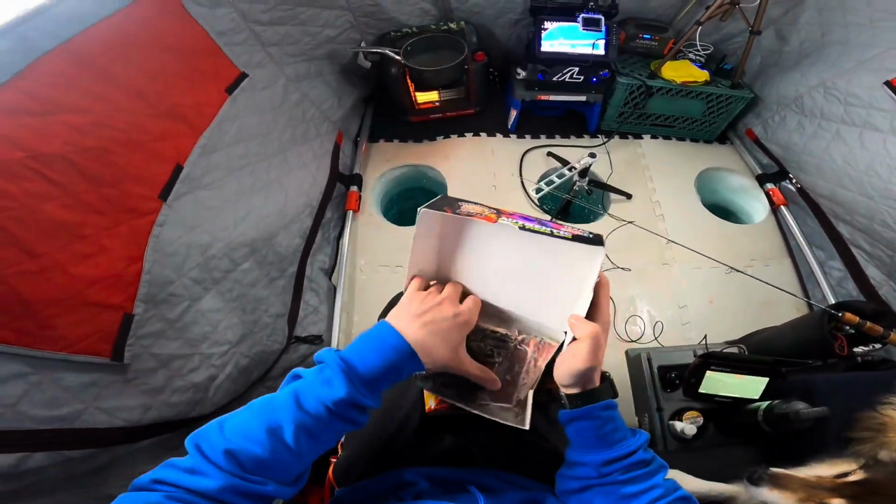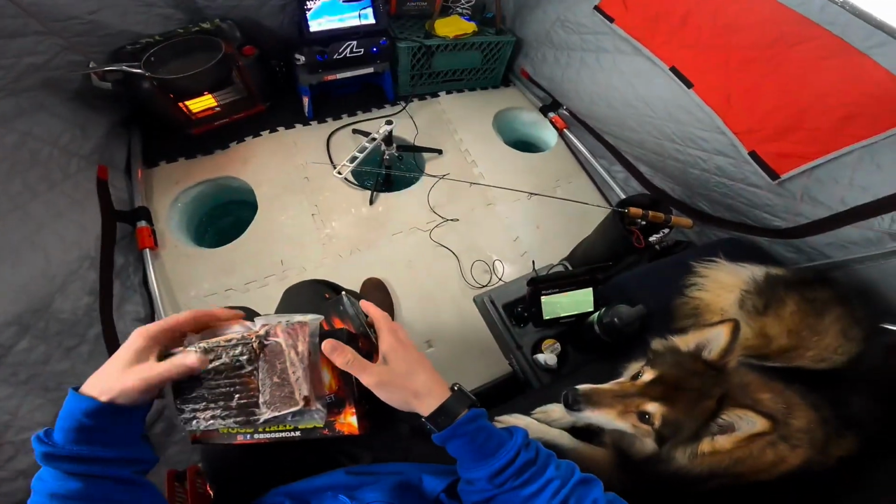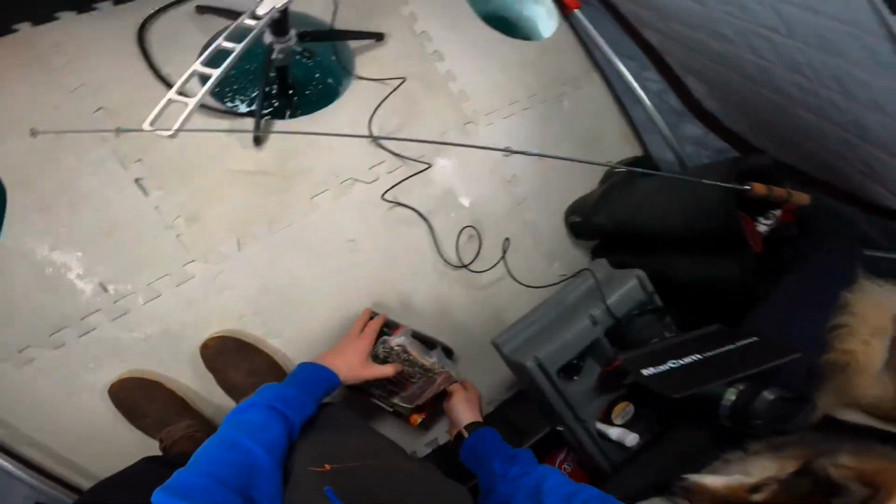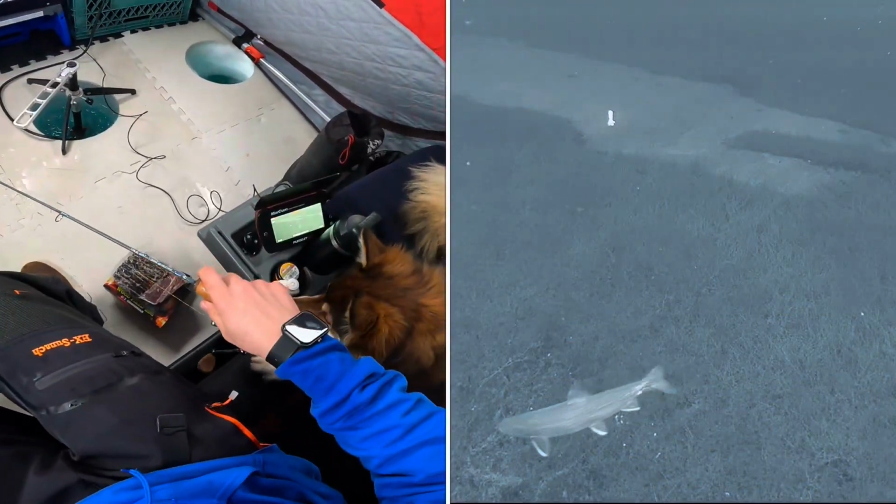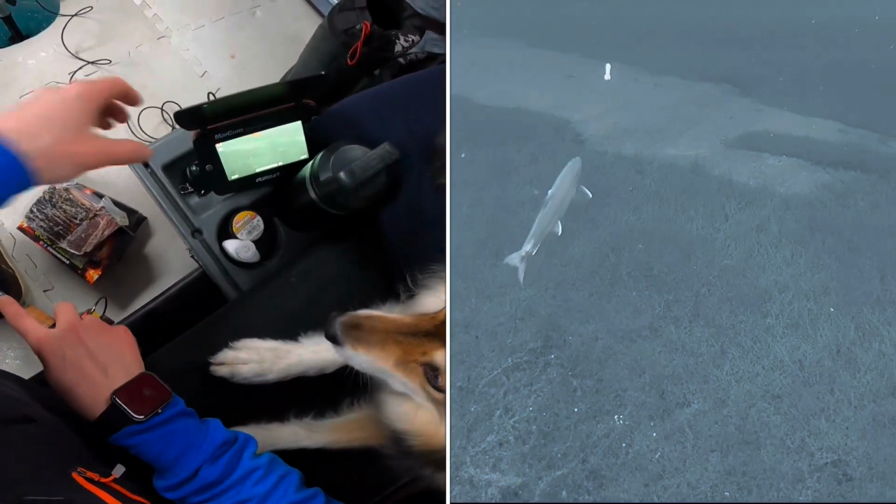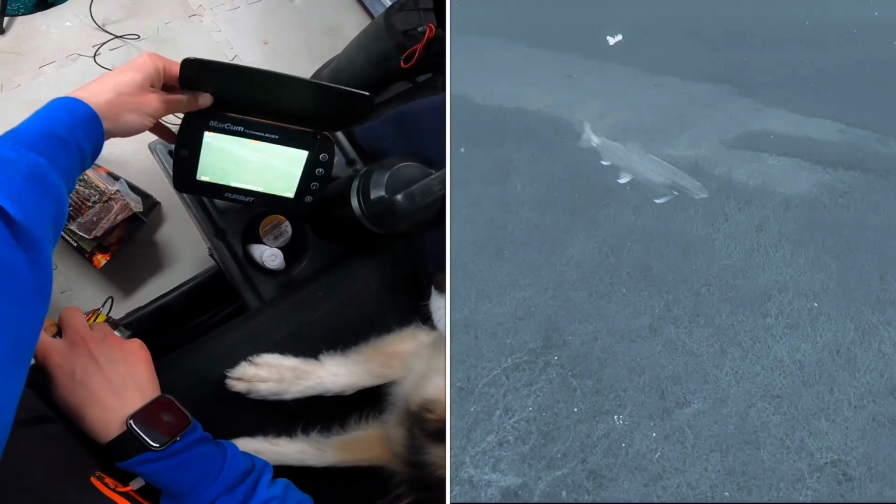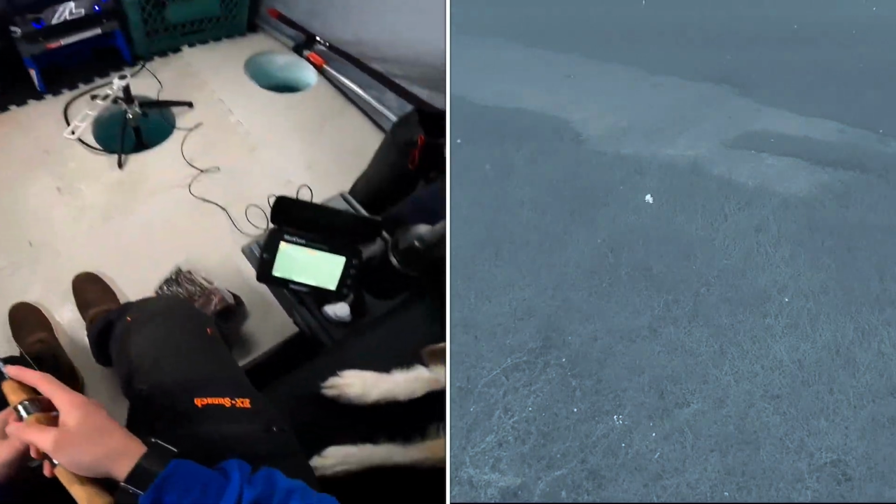Yeah, so it just comes in this vacuum sealed boil bag, but oh, there's one right there. Oh, I knew that would happen. Can't tell. Splake or lake trout. It's low.